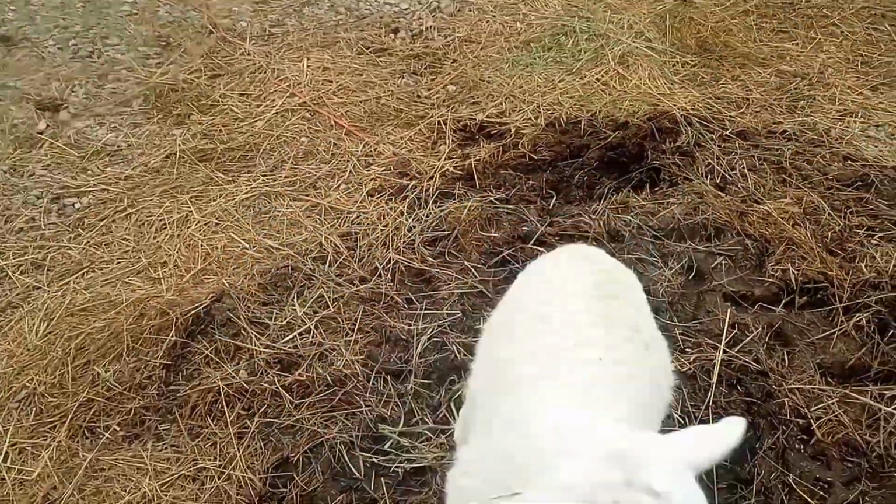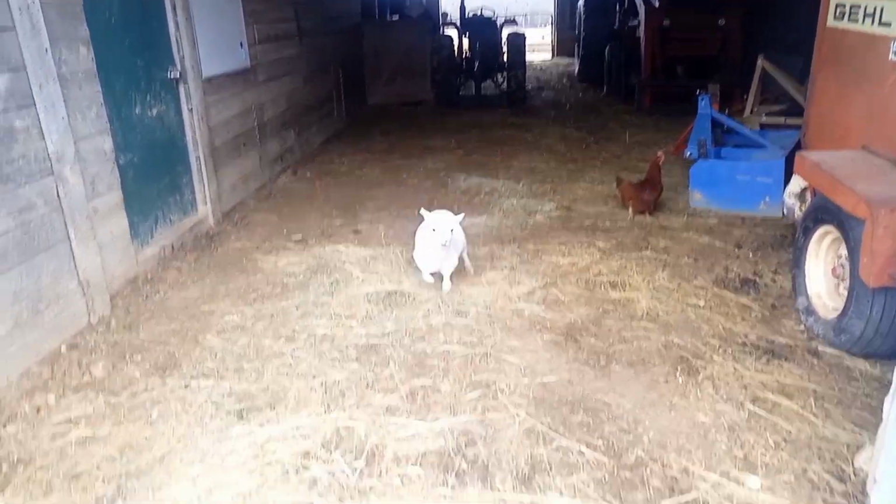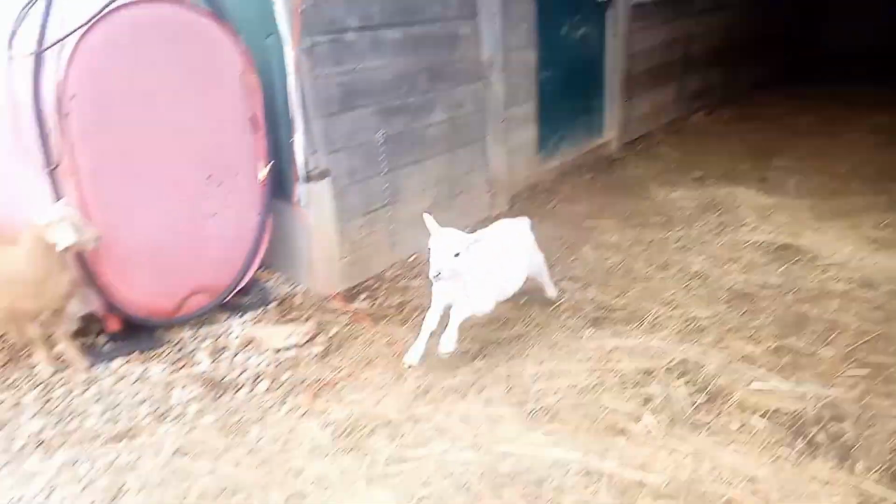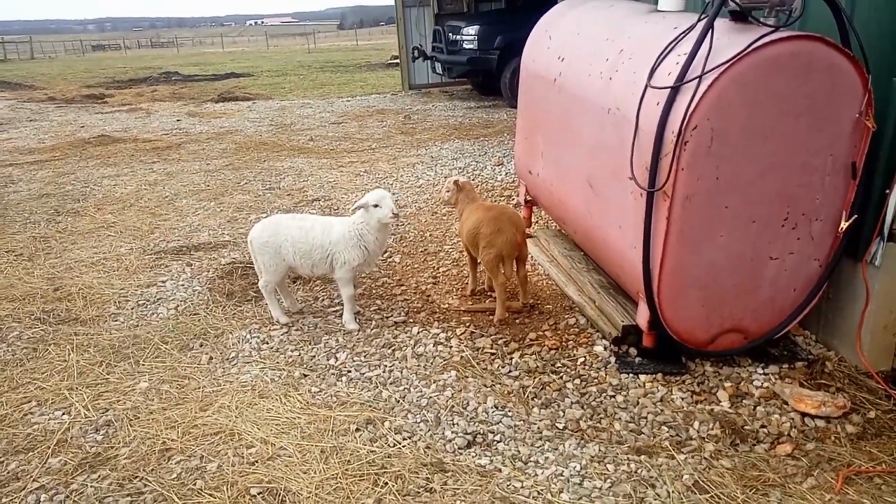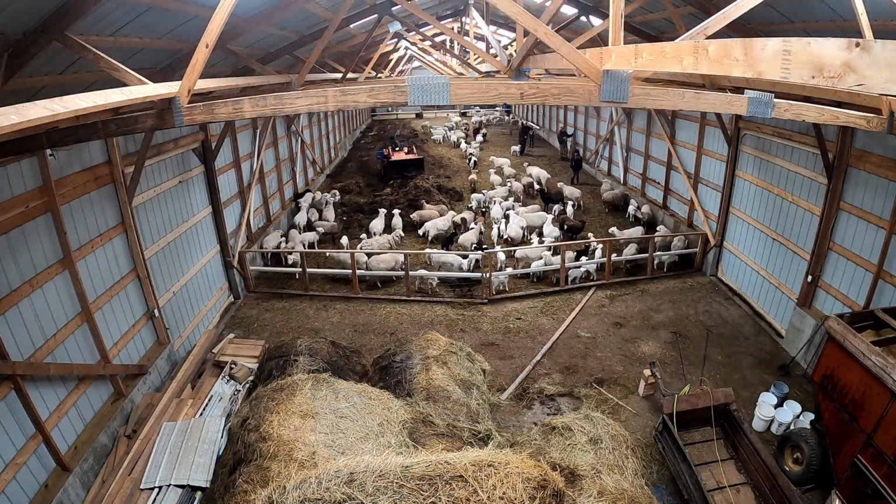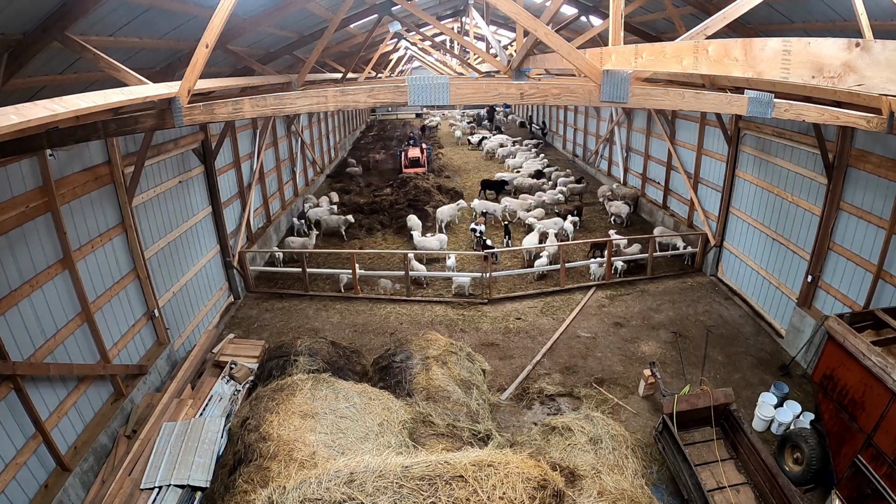And number 3, they don't live forever, which means every 5 to 8 years I need to get replacements that are going to have to be trained by the predecessors. So I want to have an overlap, so at any given time I might have 4 dogs instead of just 1 or 2 that have to be replaced. But overall, they are the main and primary line of defense. We're going to go ahead and consider this stage 1 of the livestock protection.